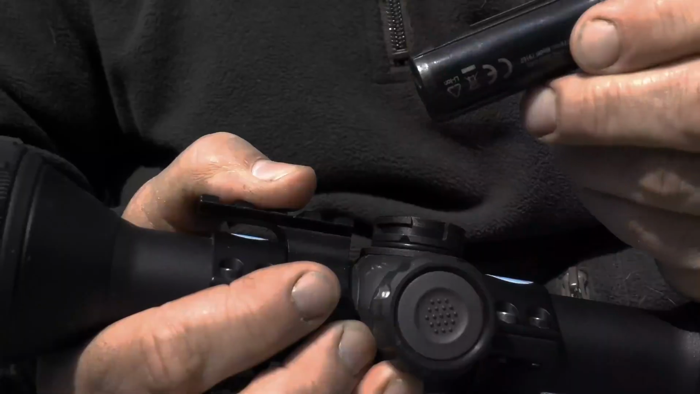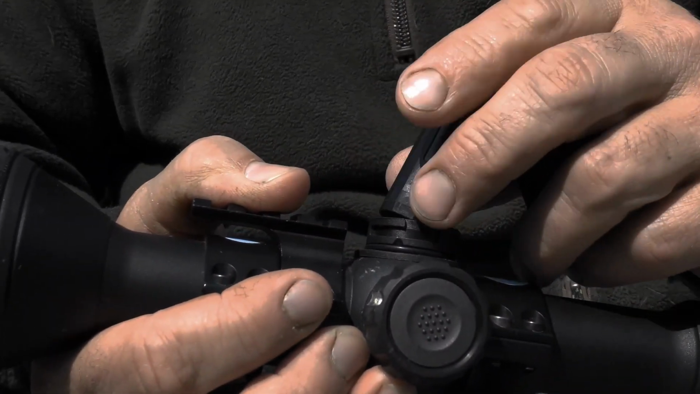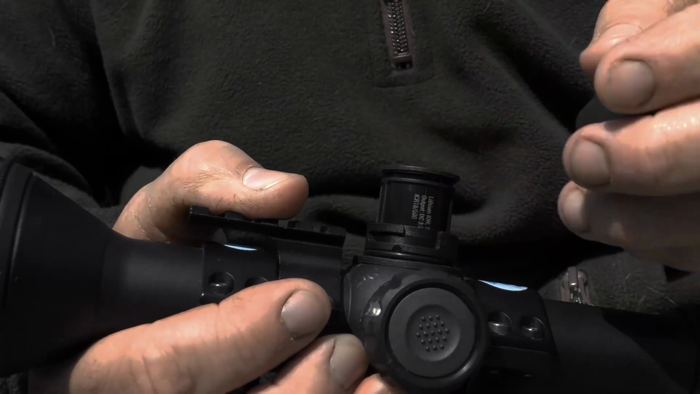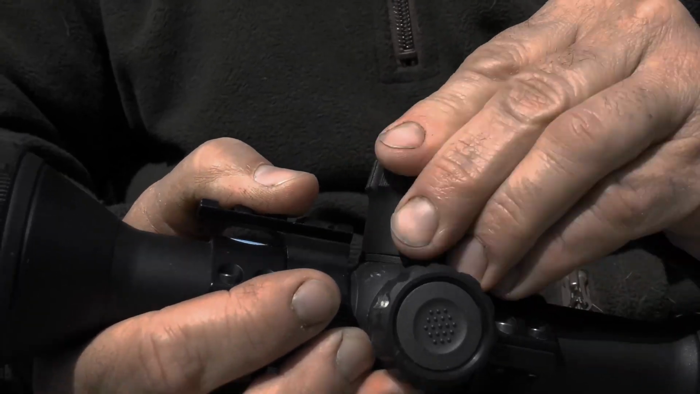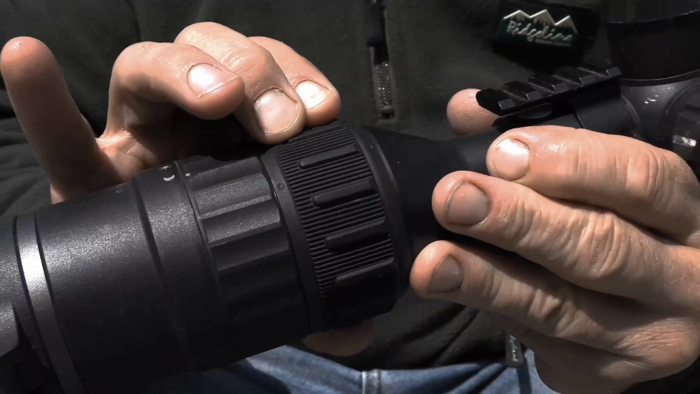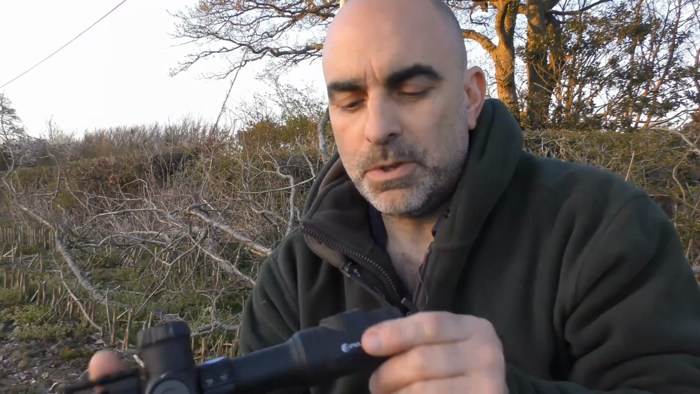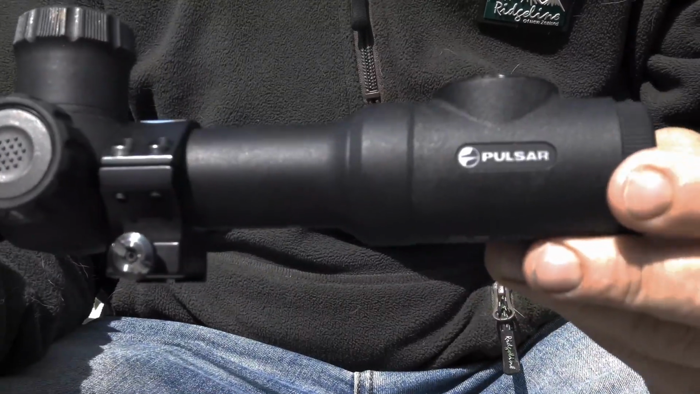These are Pulsar's own little batteries, the APS2. It just drops in the top there like so, and then you push the turret back on. You've got a nice smooth focus on the front there. You've also got a selector on the front, just in front of that, which takes it between night mode and day mode, although that is a little bit on the stiff side. You've also got a built-in lens cap. Not really much more I can tell you about the scope itself. It is just a bog standard, easy to use, nice little unit.